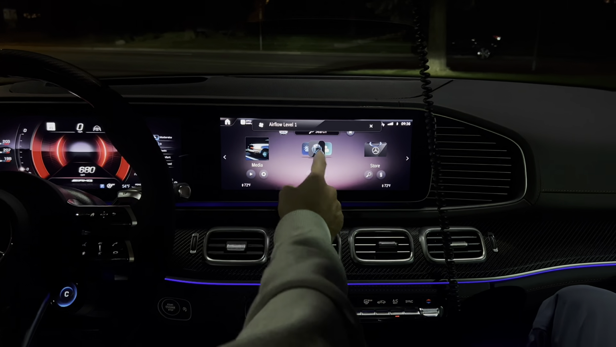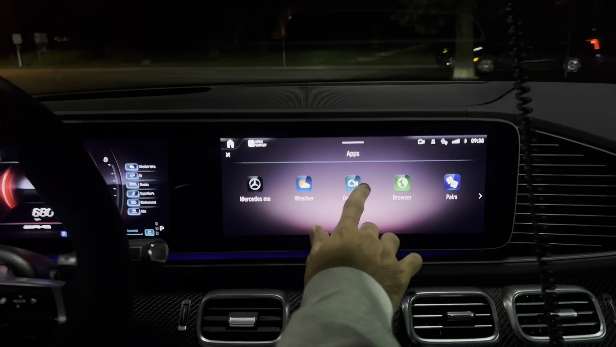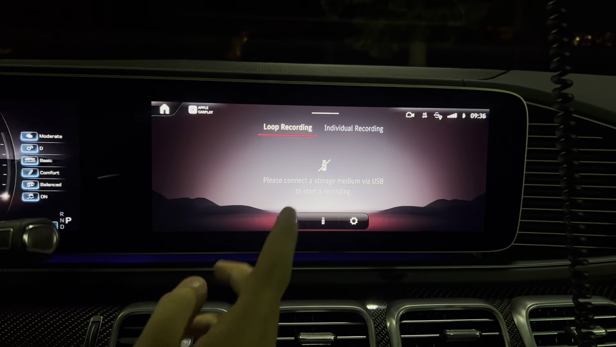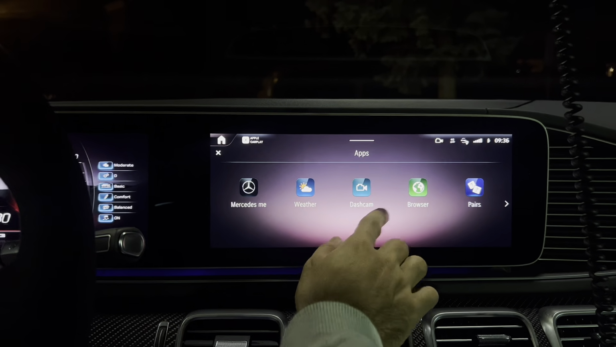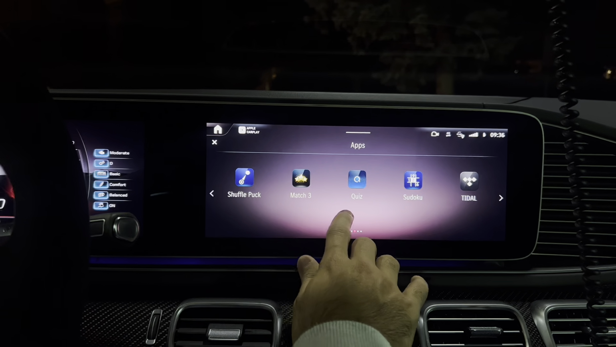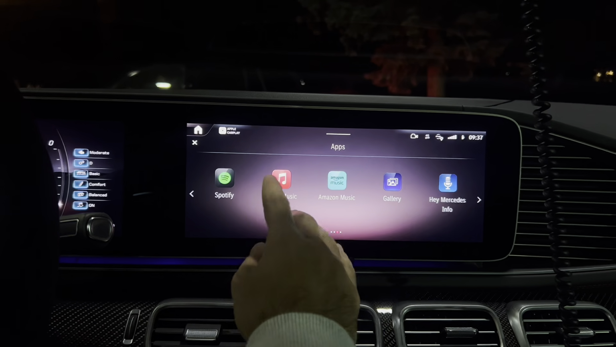So what's really cool is we do have a built-in dash cam. We do need to actually get a USB just for it to start recording. An SD? Yeah, USB. Yeah, we just got to plug a USB in and it'll start recording. But what is really cool is we do have games on the car. So we have Shuffle Puck, Match 3, Quiz, Sudoku, whatever title, and Spotify, Apple Music.